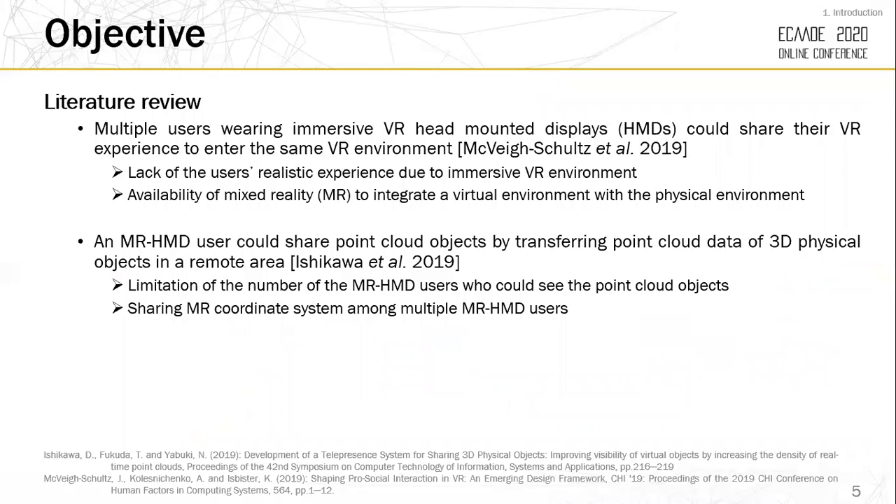From literature review, we confirmed a disadvantage of VR that we cannot feel a realistic experience. And we can solve the problem by using mixed reality, which integrates a virtual environment with a physical environment. In our previous research, we proposed a 3D remote sharing system using point cloud objects and MR head-mount display. But the system has a limitation on the number of MR head-mount display users. Only one person can see the point cloud objects.